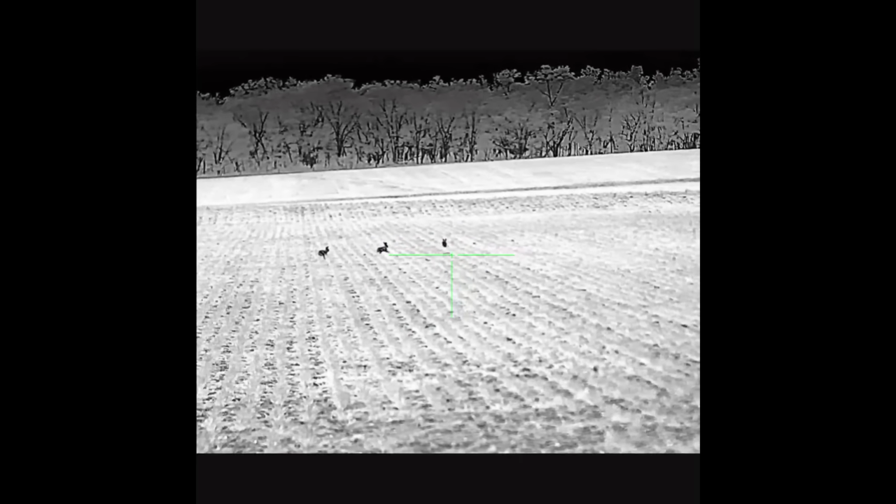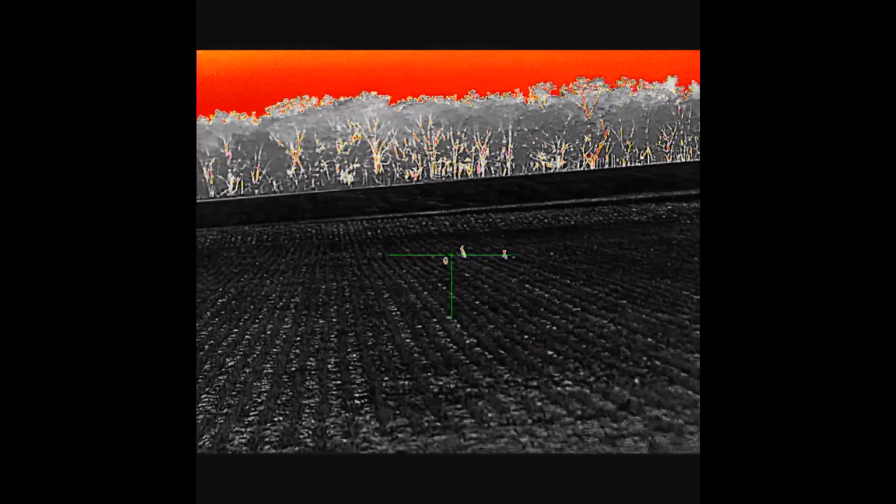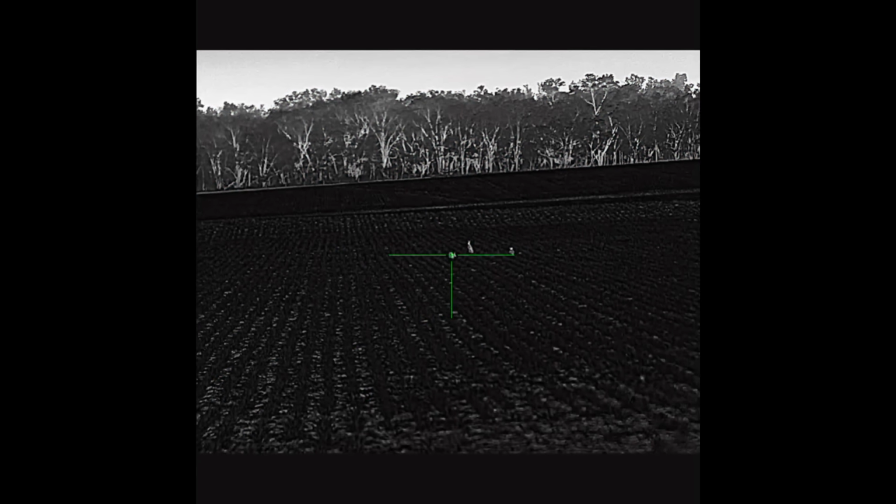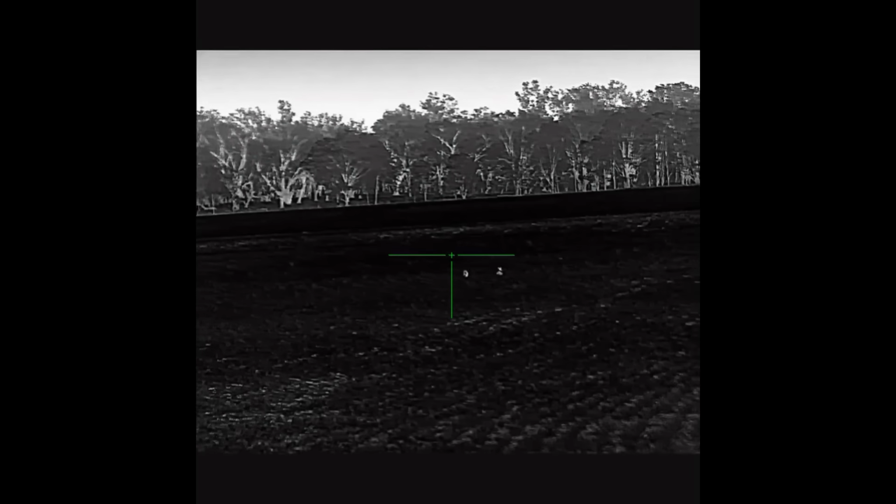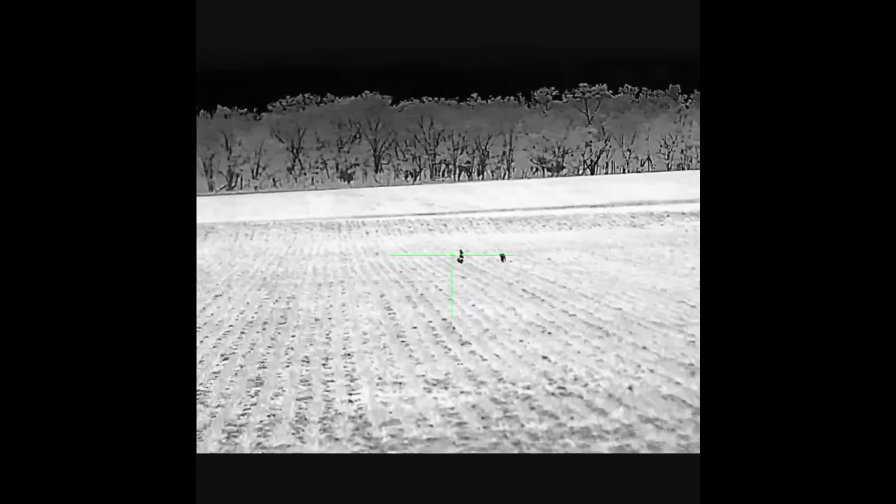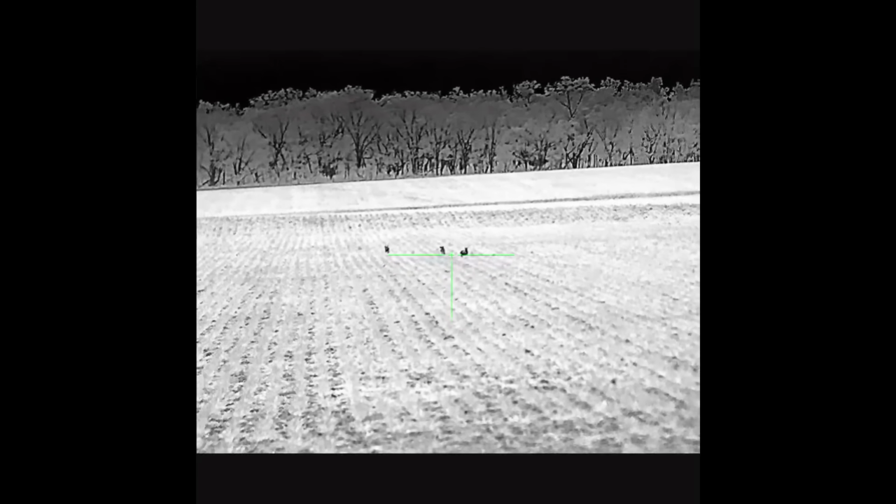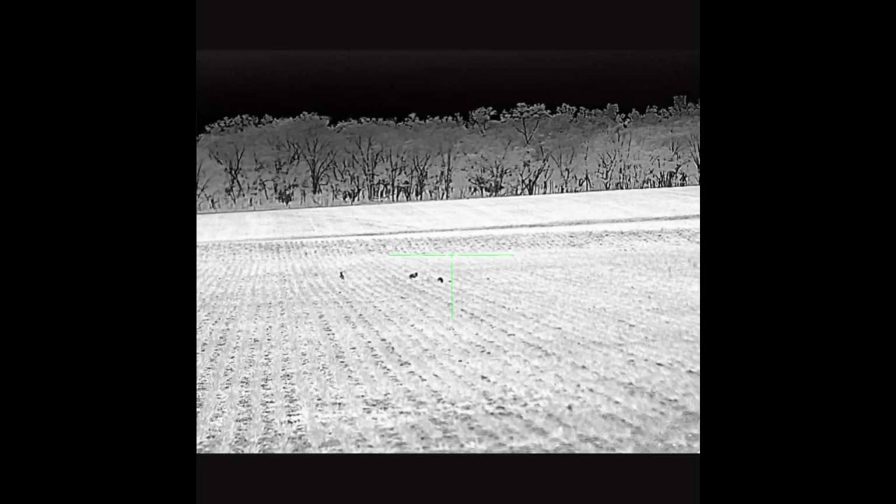few weeks ago. I was at a different property and there's a few hares out on an oats crop, and I just wanted to demonstrate how good some of the picture quality is. Yes, the video doesn't do it justice for what you see in the eyepiece itself, but it is very good image quality and the colour palettes are good. But I really like the black hot in this situation.